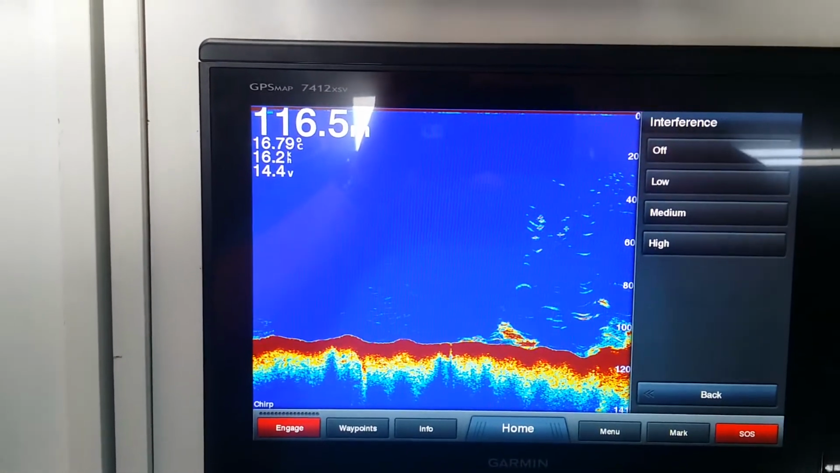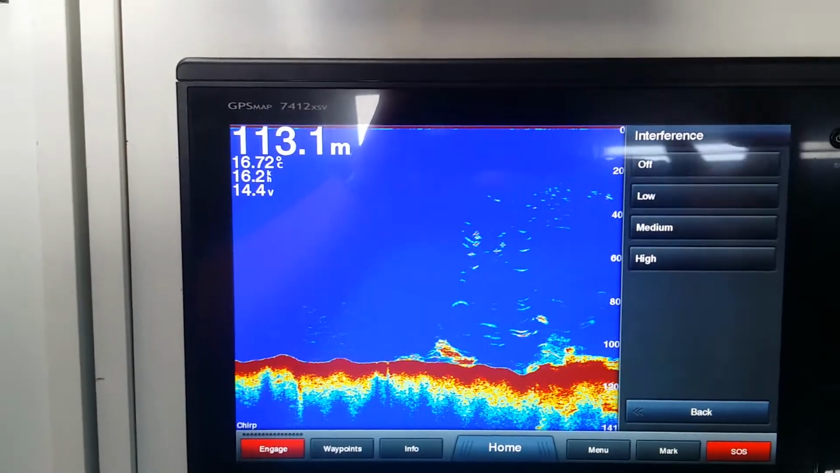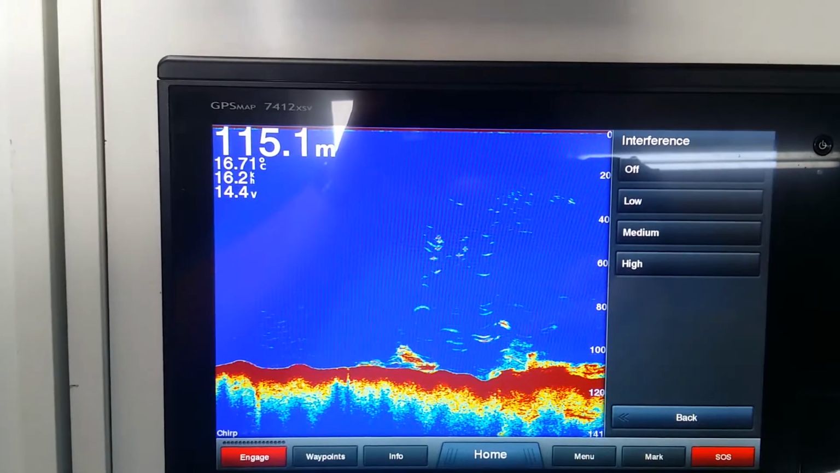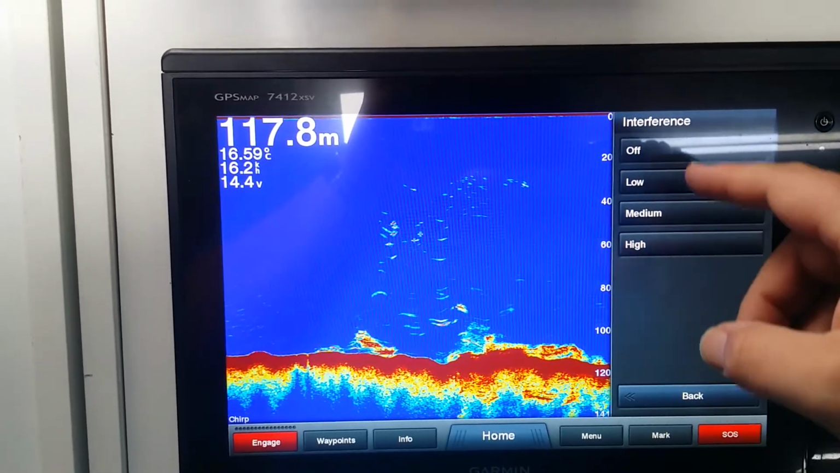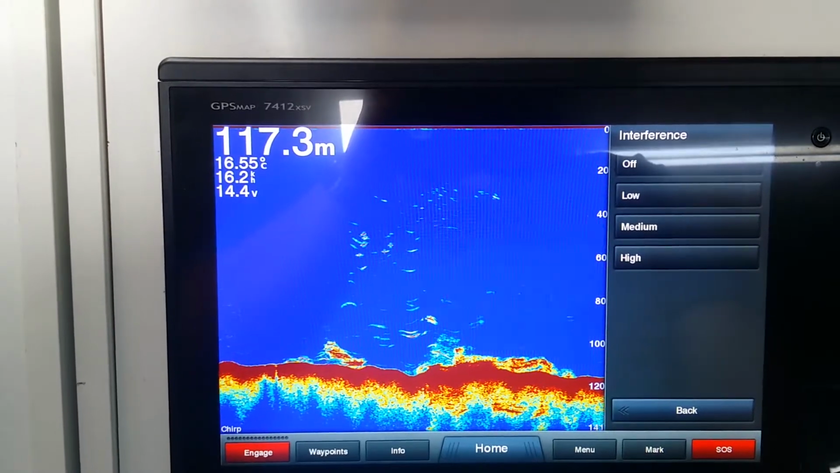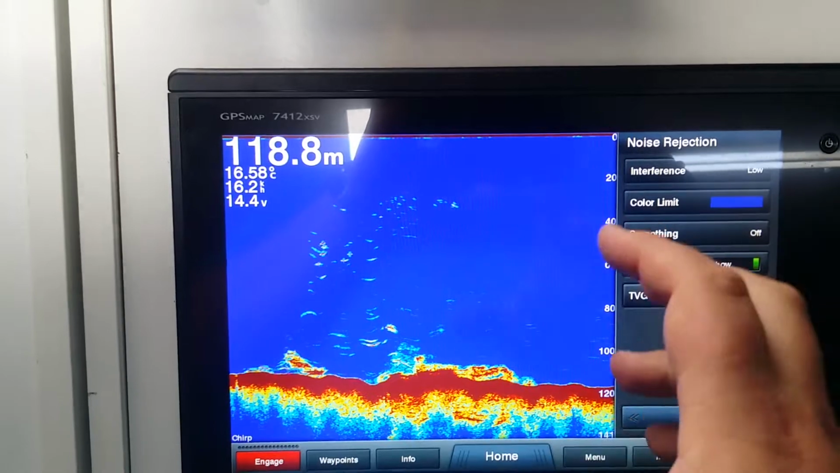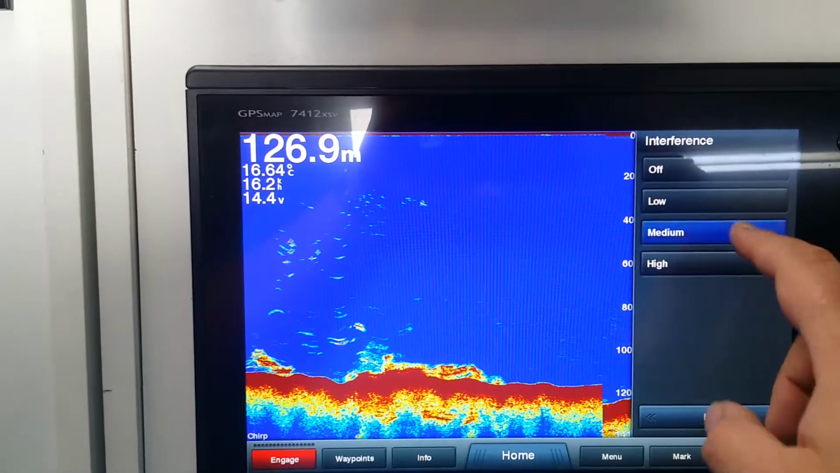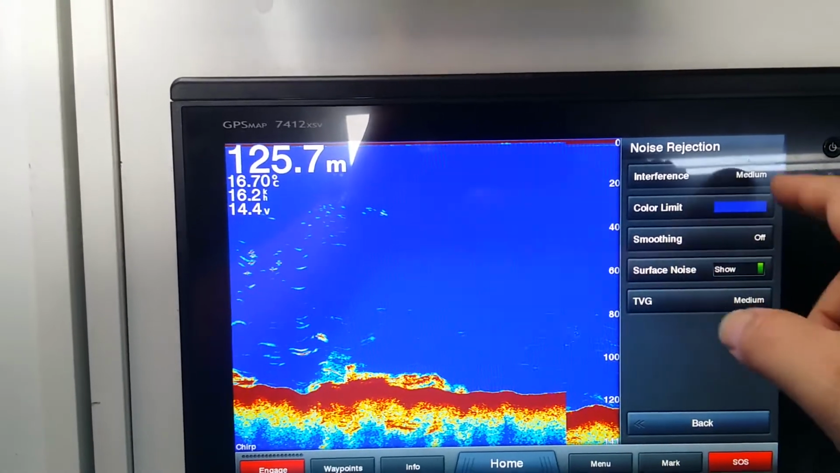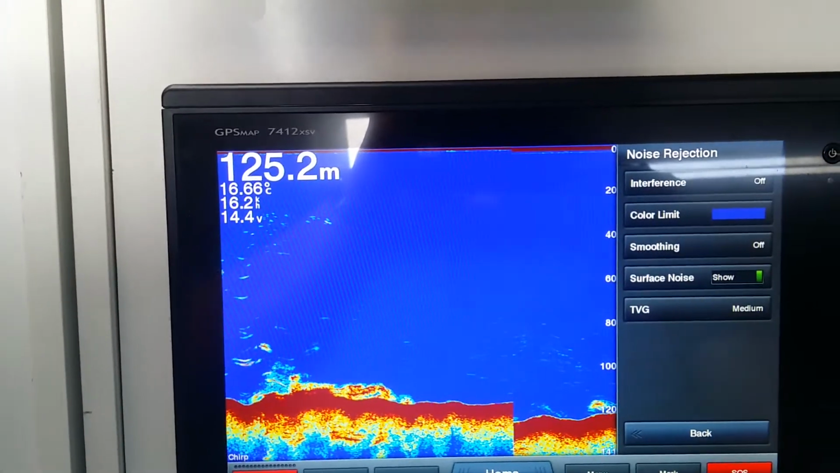Interference reduces the effects of interference from nearby sources such as other transducers, power wires near the transducer cable, etc. And from here we can increase and decrease how much we can see. It's really nice to do in increments to see how much of the smaller objects is taken away. So I can increase the medium, etc, etc. We're going to leave it in off for now though.